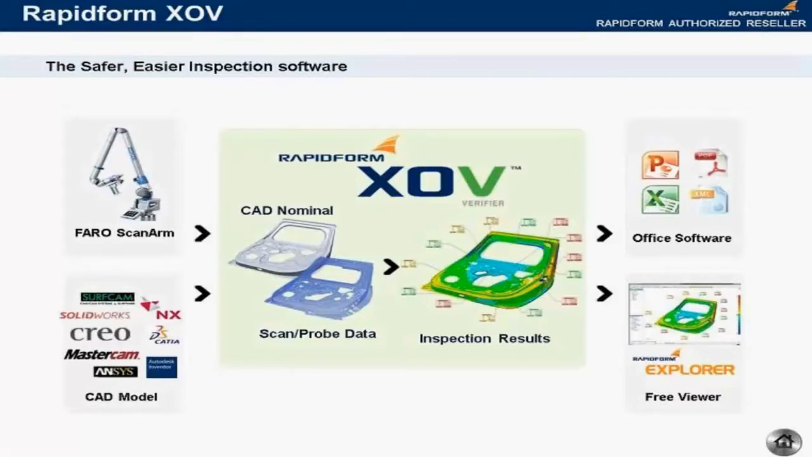Inside XOV, you go through a full inspection process. You do deviation analysis, color mapping, GD&T, and so on. Then when you're finished, you create a report, and that report can go out via standard Office software like PowerPoint, PDF, Excel, or even in an XML format.